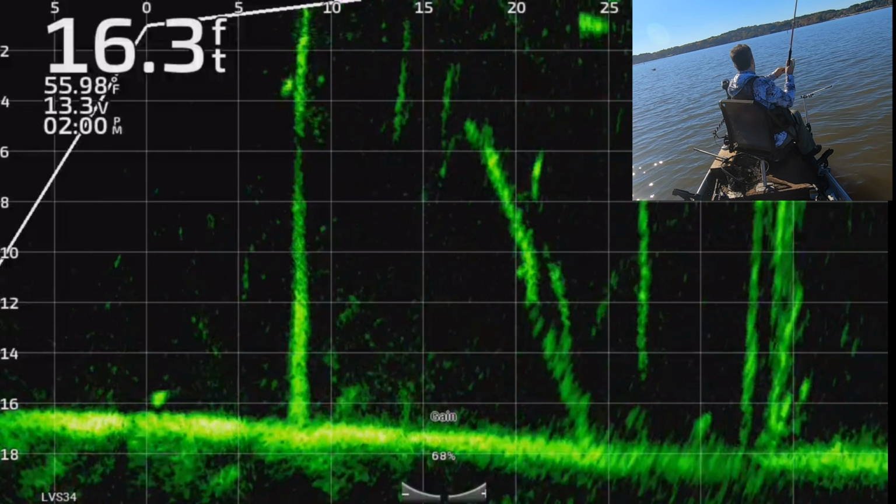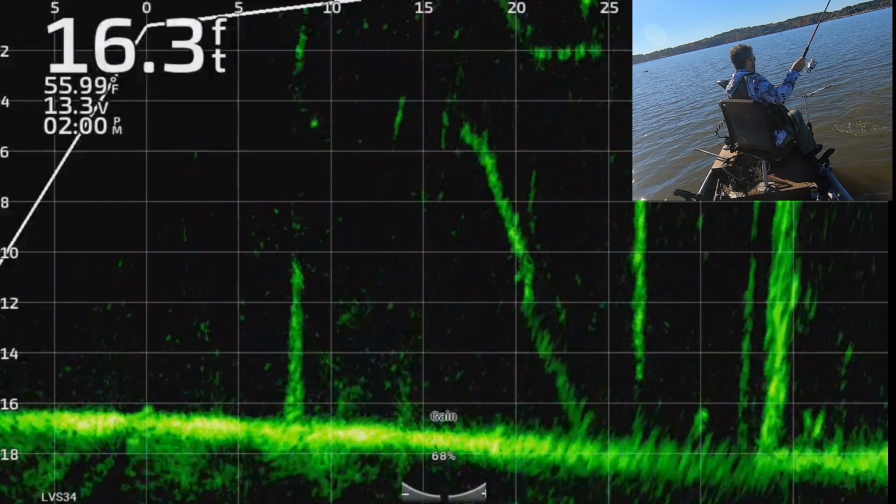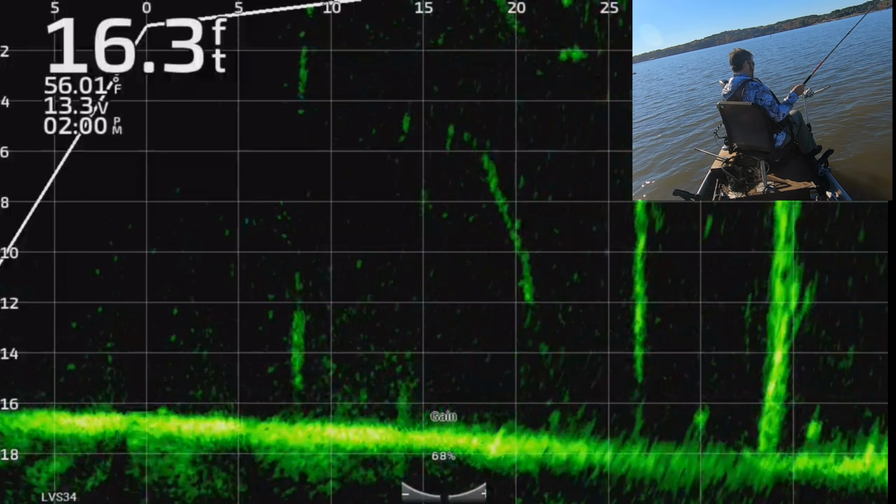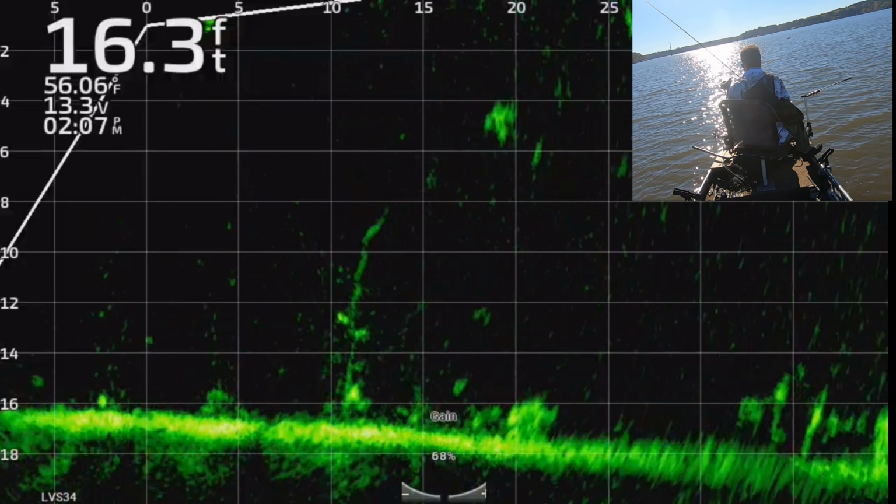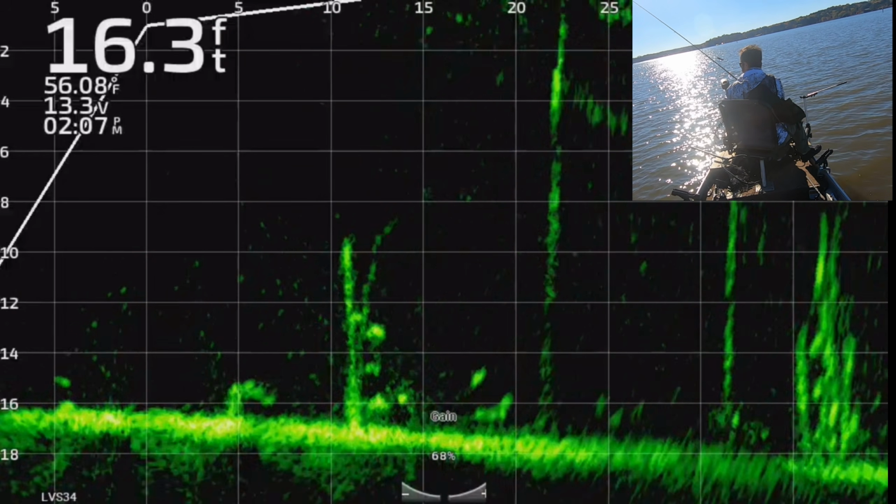I think I lose this fish. Yep, I lost him right at the boat. So I was raking it up that log, and when he flipped up to bite it, you saw how I had my pole way up in the air whenever I was trying to lead him up. I had it so far in the air that I couldn't set that hook good enough.